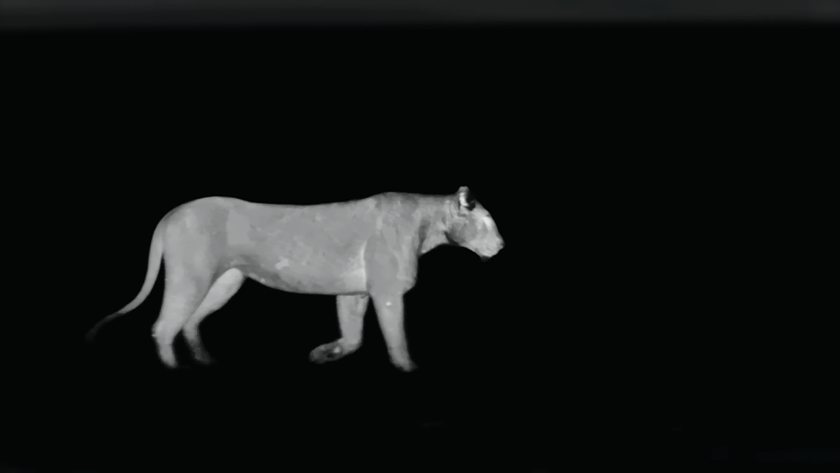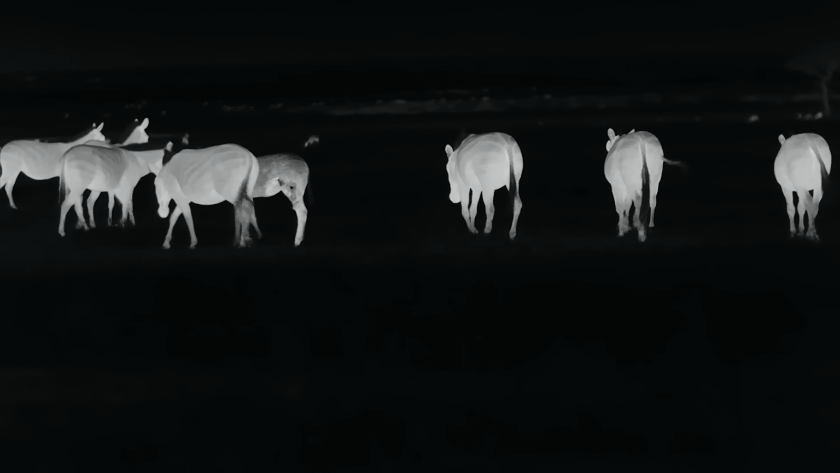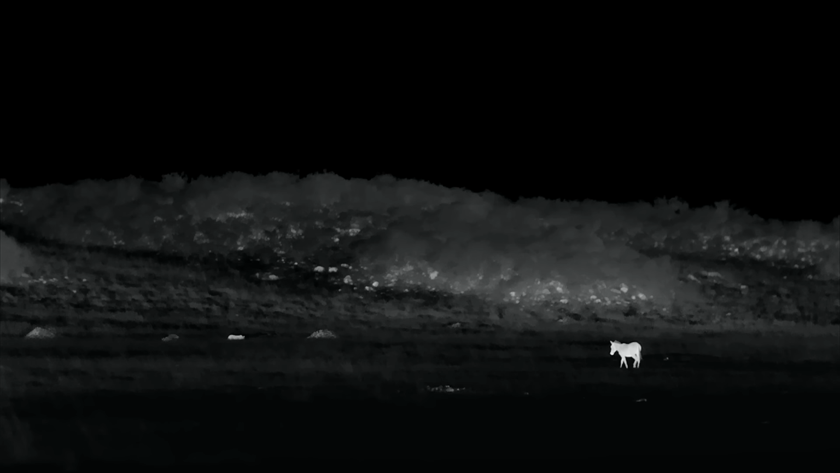In the blackness, the hunters can move around freely without serious precautionary measures. 2 lionesses remain behind, while the third attempts to reach the other side of the zebra herd. She doesn't seem to have noticed the individual zebras ahead of the herd during their maneuver.